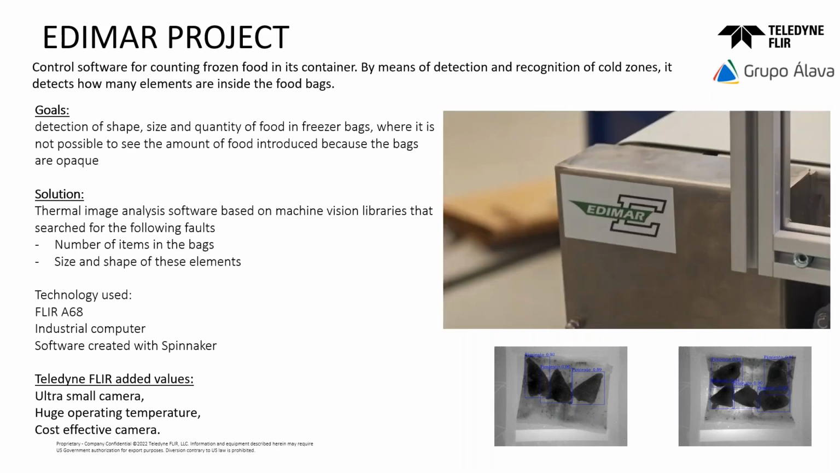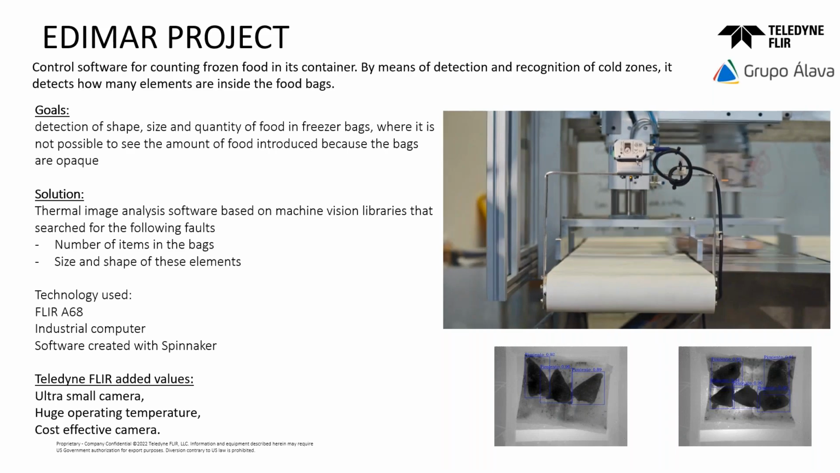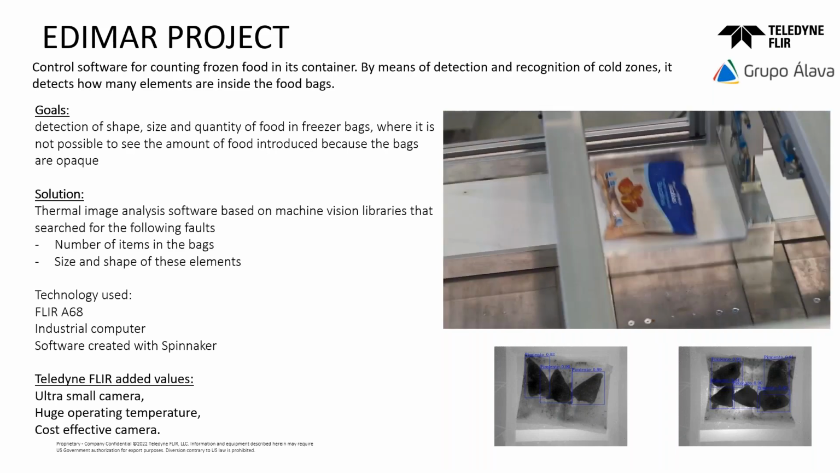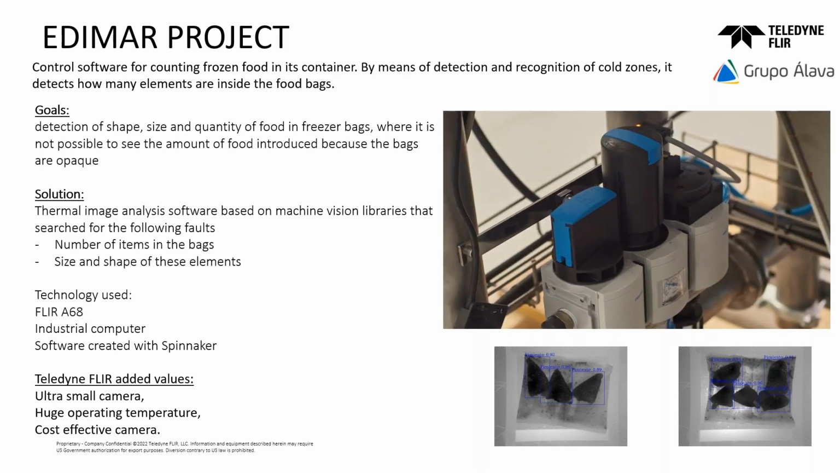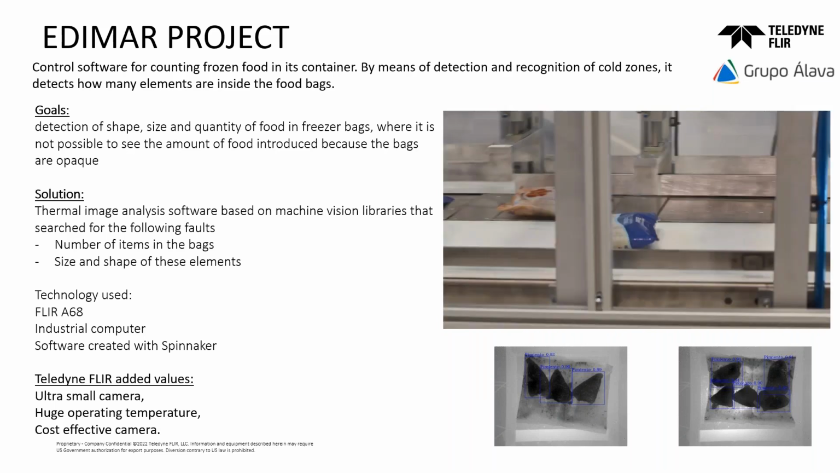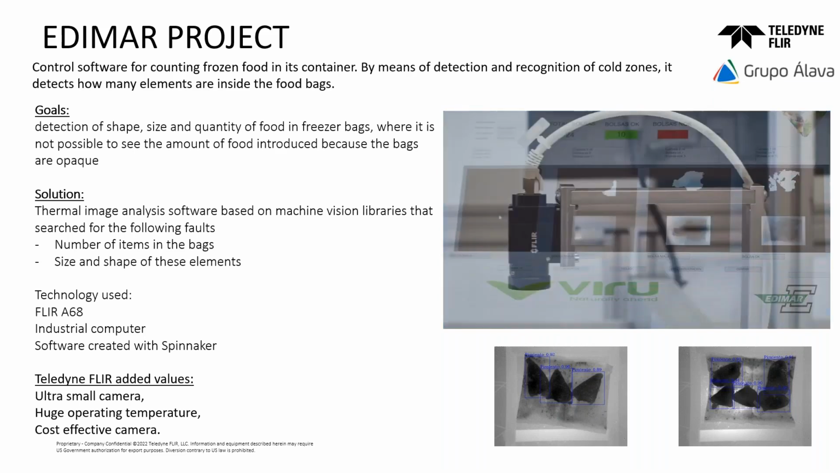They need to control the quantity and the shape, and it was done with the Flir A68 because the products that come are frozen, cold products.